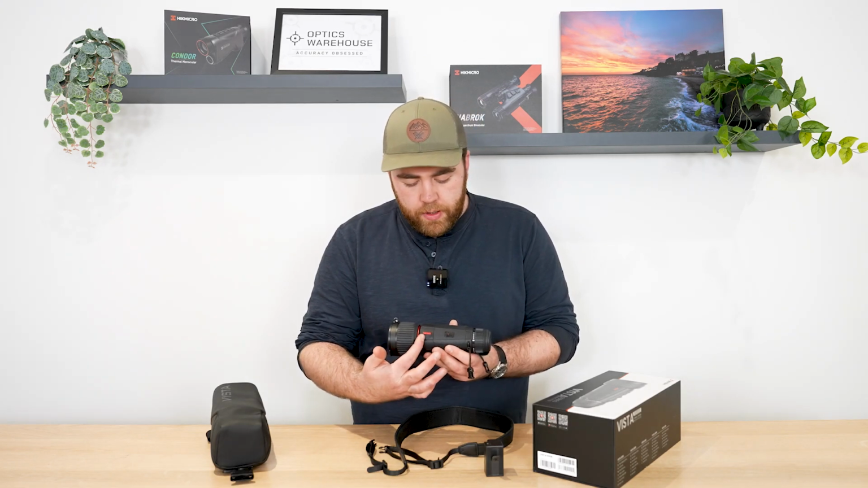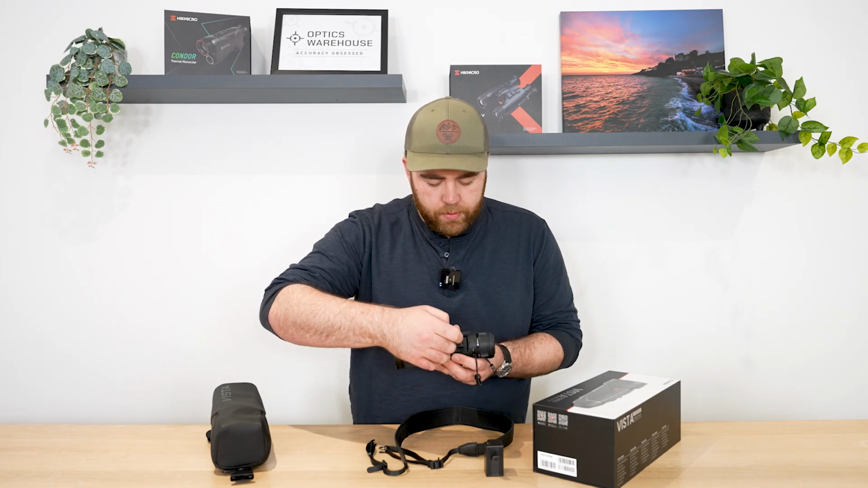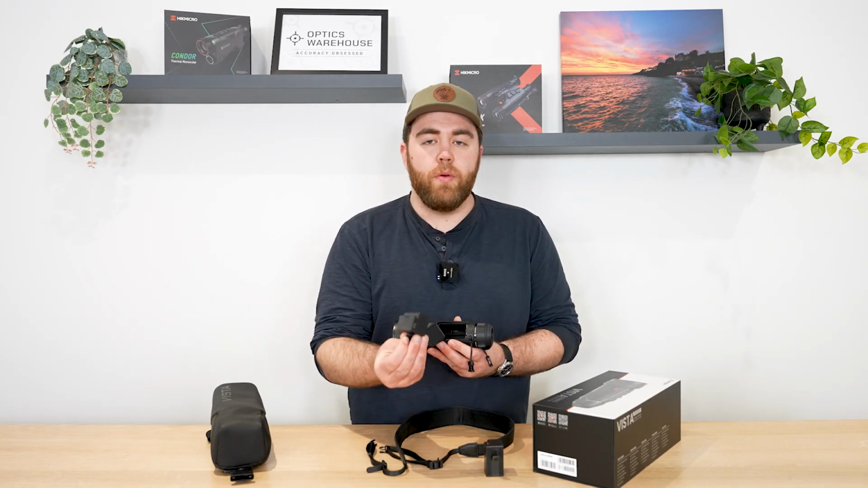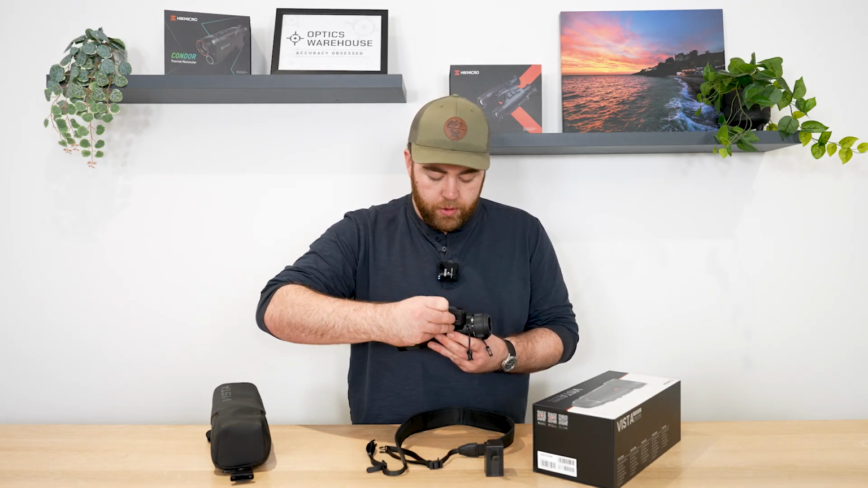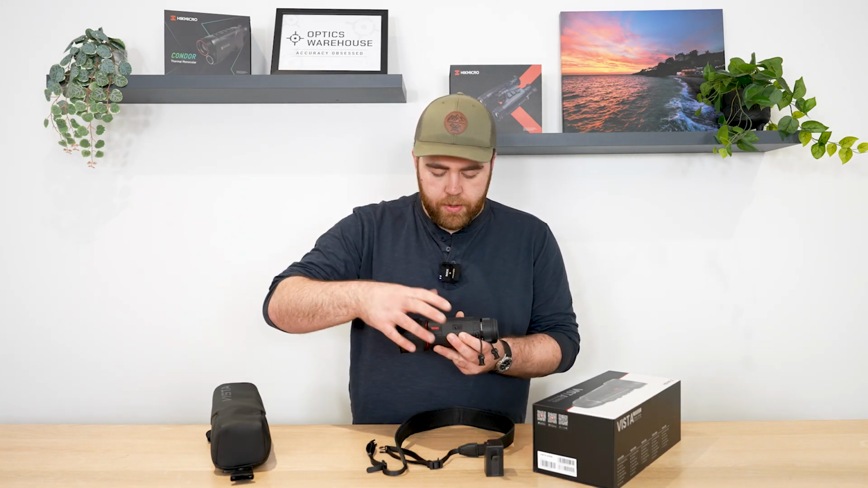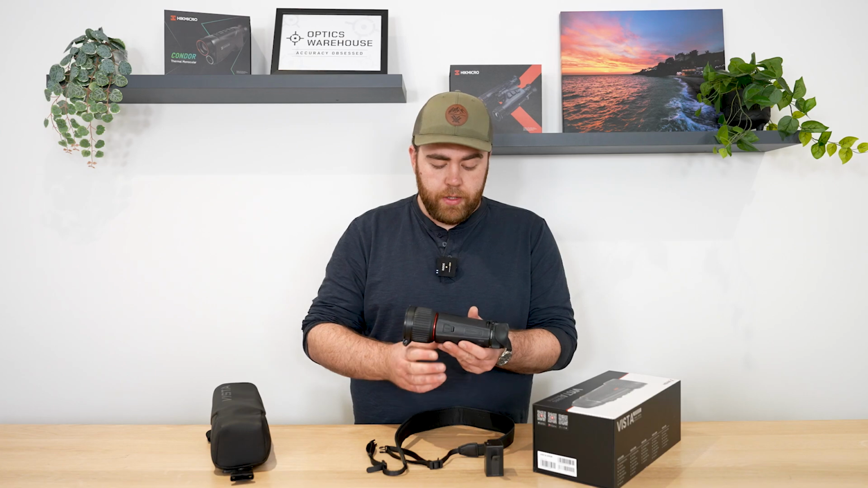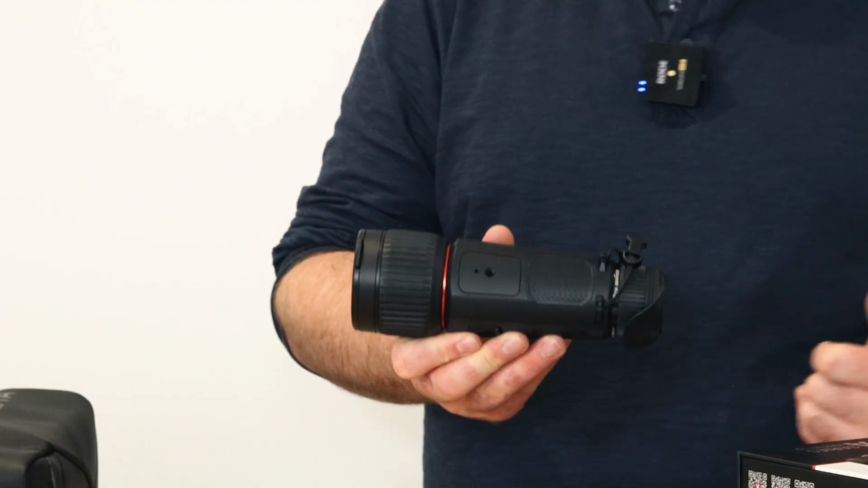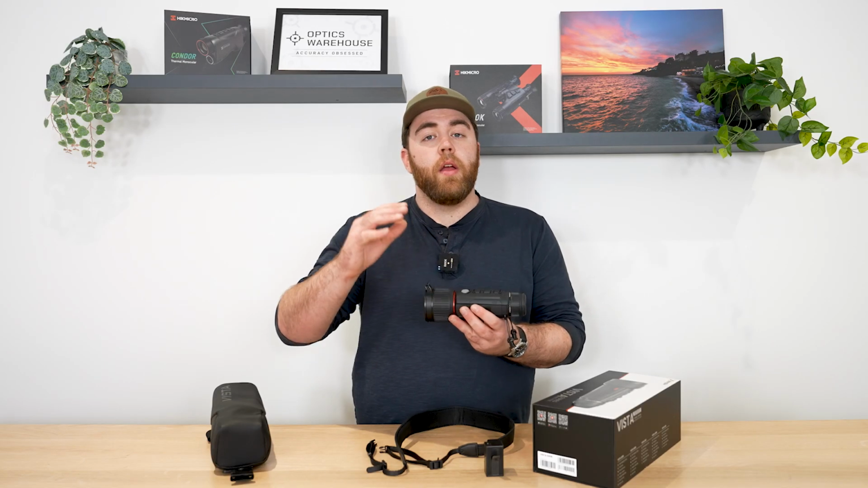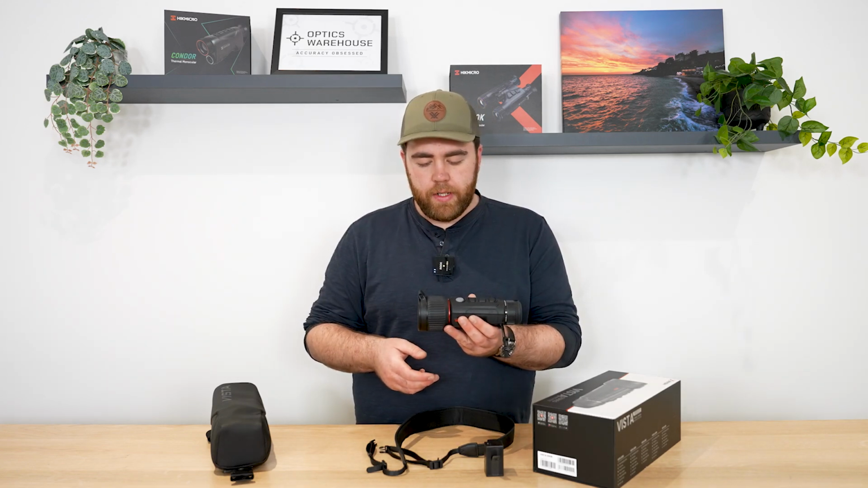Coming along here along the side, this is the battery port here. Push that forward to open, and then you can pull the battery out here, which is one of these big blocks. You do get 2 in a pack. Pop that back in. I'll talk more about the battery in a bit. On the other side, you have your USB-C charging port or computer port for downloading pictures and such. And then on the bottom, a 3/4 inch tripod or screw mount for tripods, other mounting accessories.